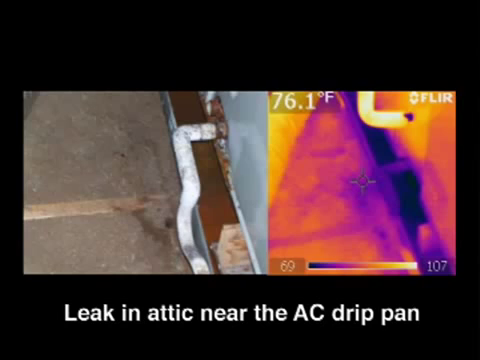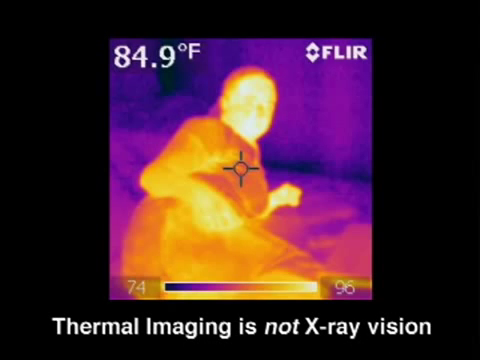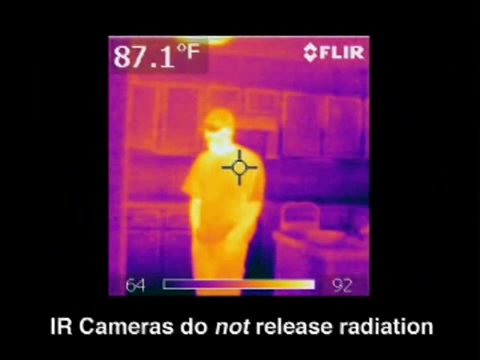All right. Again, on the next image, you can see we've illustrated the point. Thermal imaging is not X-ray vision, so don't be alarmed that someone comes in with the camera. They are not looking through the walls or someone's clothing. The next picture shows us that an infrared camera does not release radiation into a home. I covered these two points about X-ray vision and radiation because sometimes people get concerned that that's actually what the camera is doing in their home, and that is not the case. They emit no radiation. They are only reading and photographing the radiated heat and the energy that comes from various objects and materials in your home.